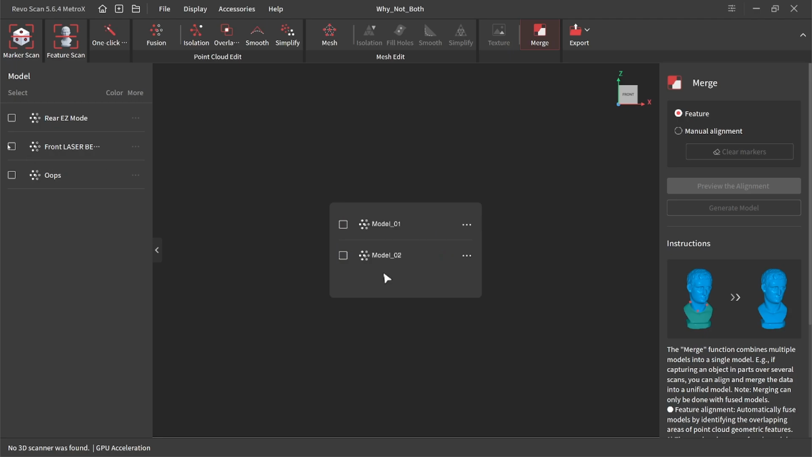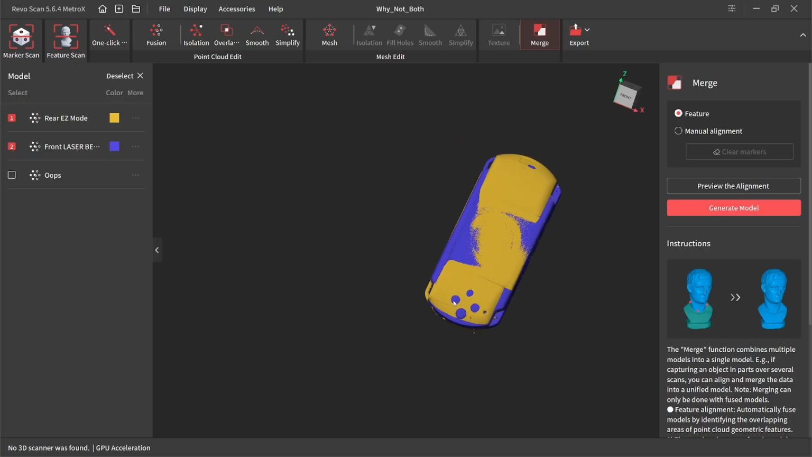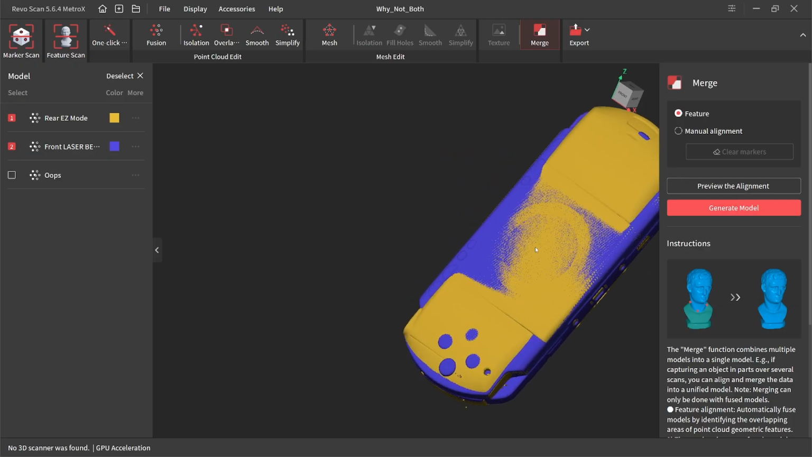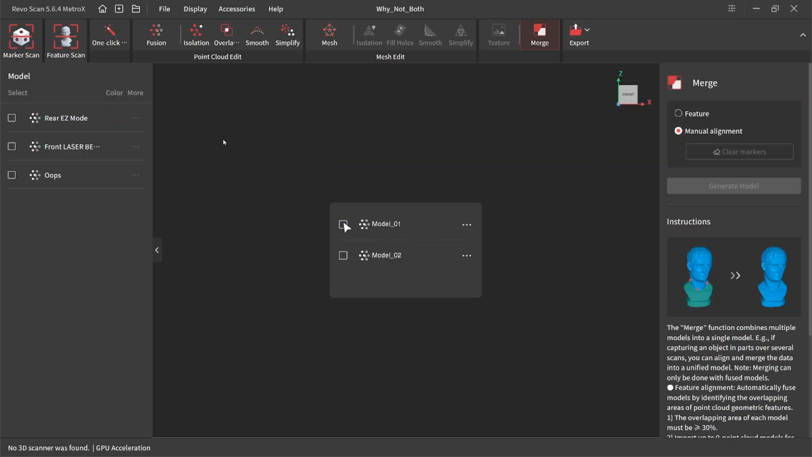I'm gonna bet these are not good candidates for an automatic alignment. Their shape is just too similar, and I'm willing to bet they're just gonna overlap. Yeah, like that. Thankfully, we can fix that. We're gonna do manual alignment.